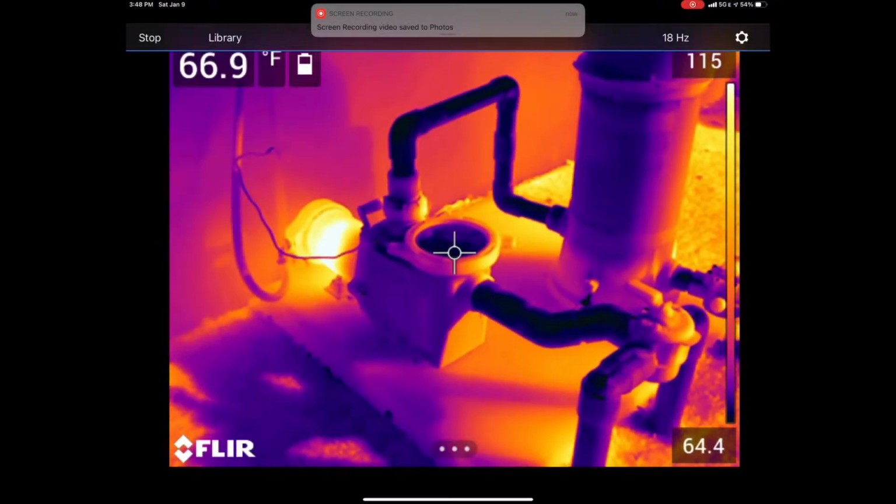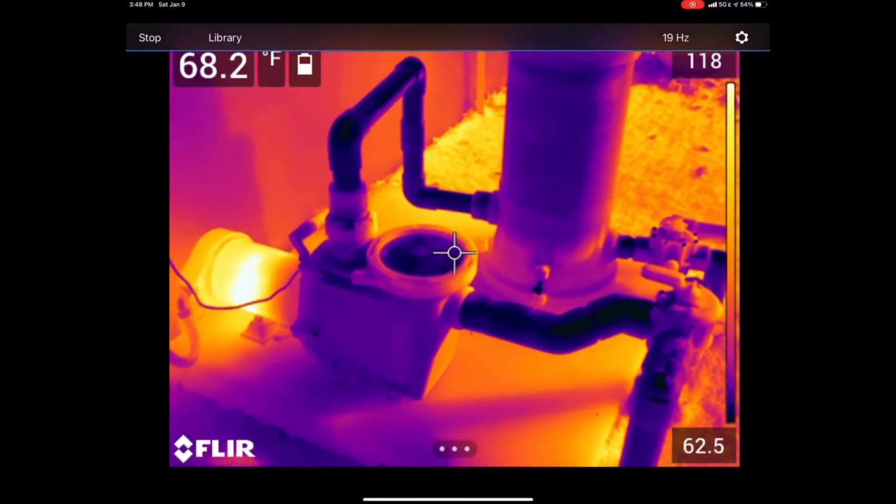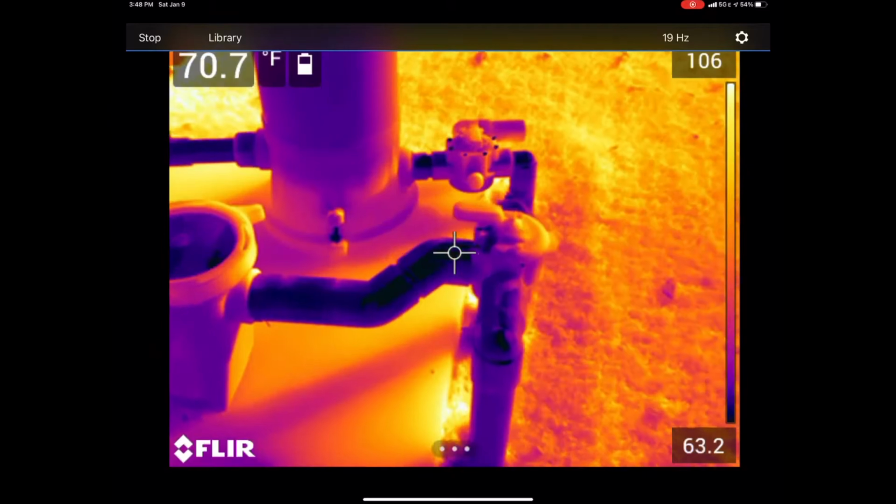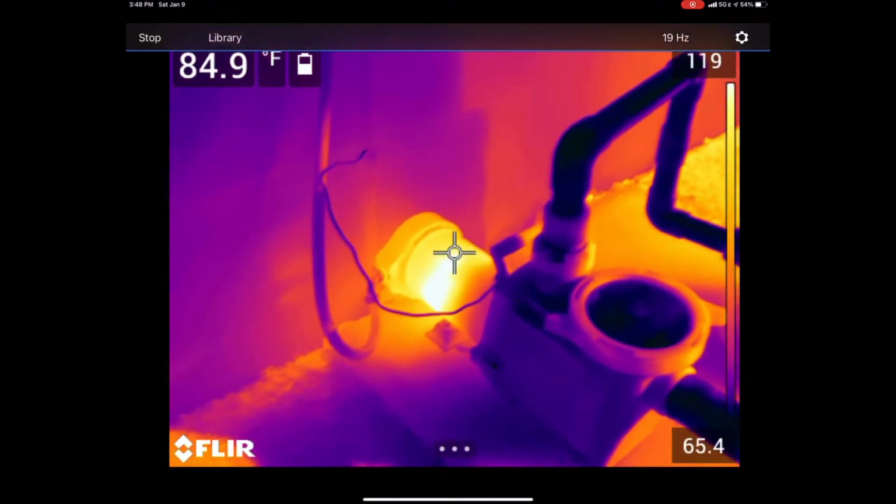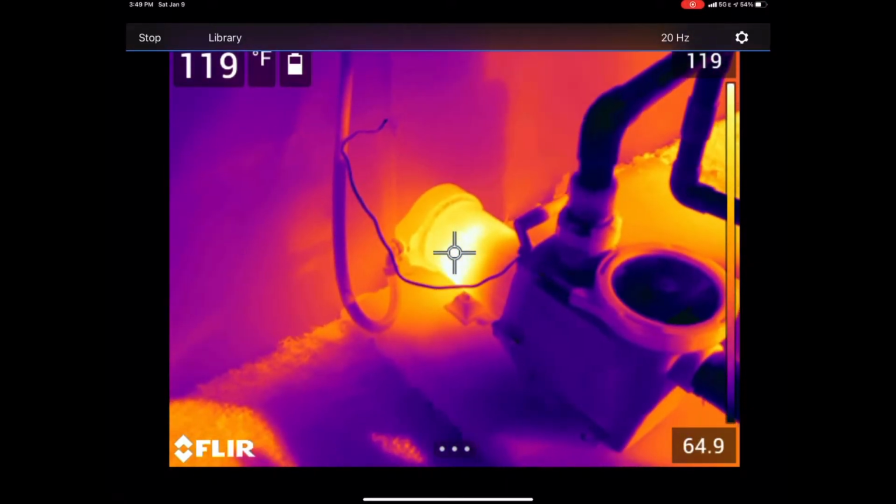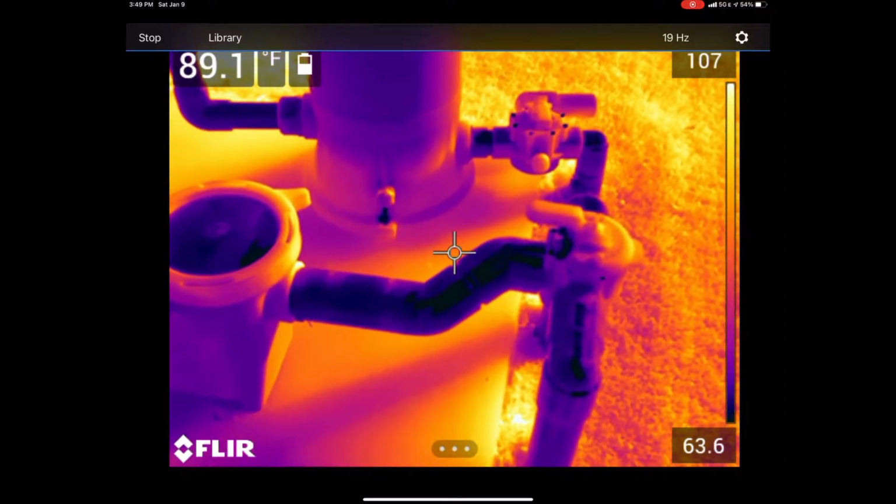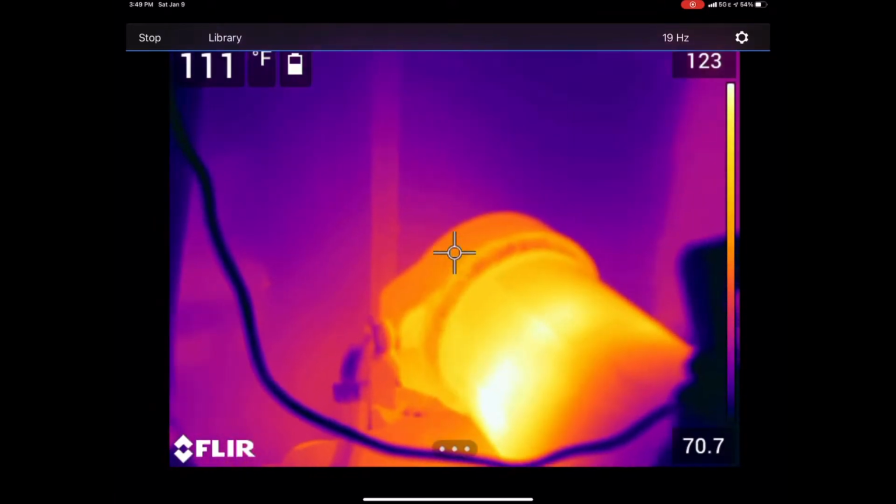All right, so taking a look at our pool pump here, you're going to see an absolute ton of colors, from your hotter yellows all the way down to your cooler blacks. For those of you who already are familiar with thermal imaging, you know that hotter surfaces are going to produce your reds, oranges, and yellows, whereas colder surfaces are going to produce your purples, blues, and blacks. In this case, what we're going to be focused in on is the motor side. So let's move on in.